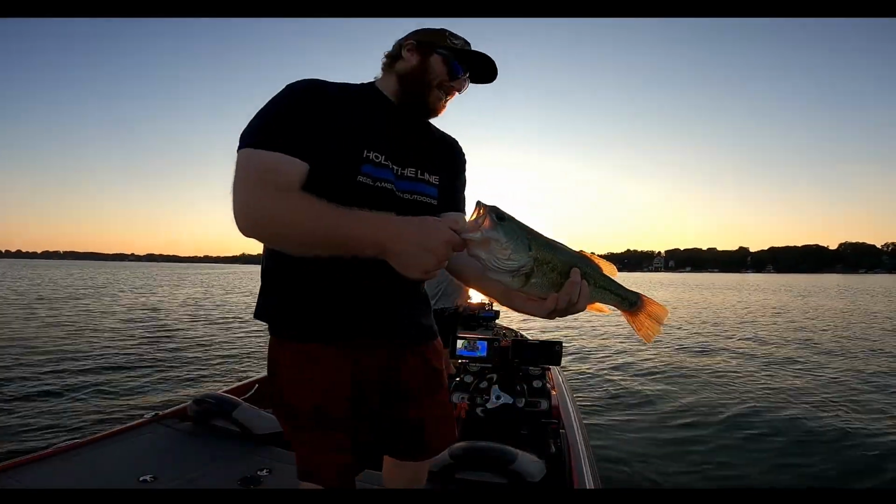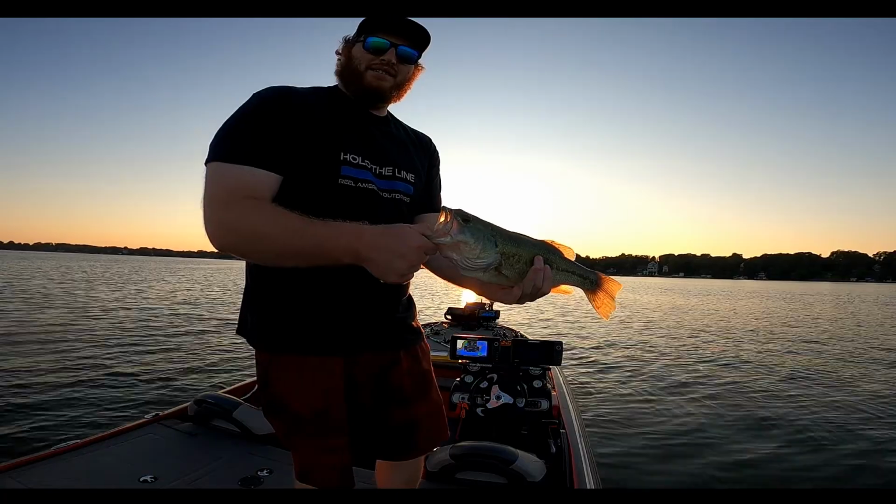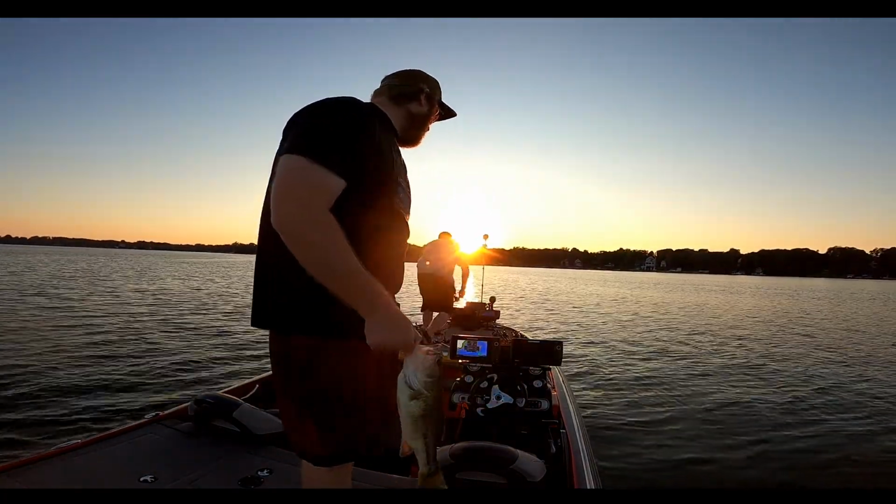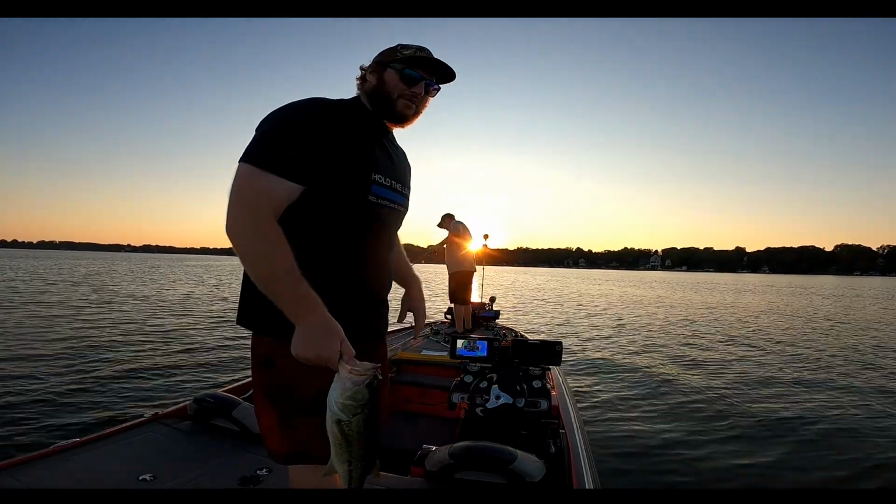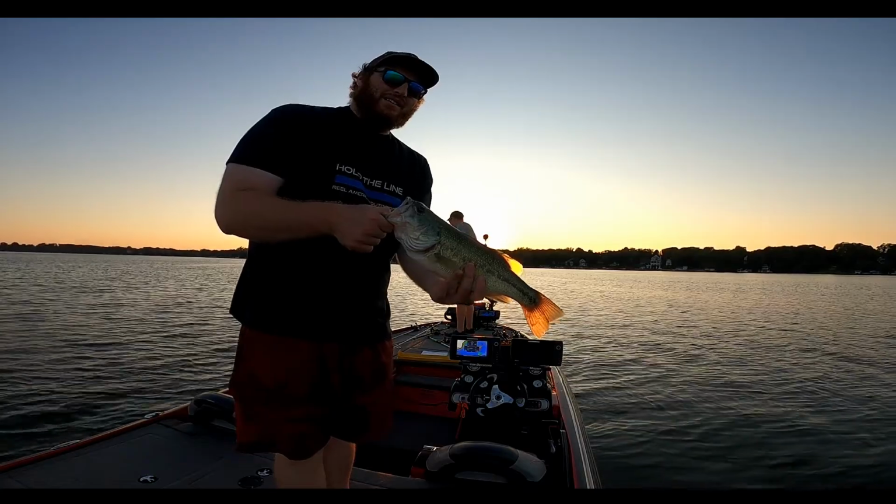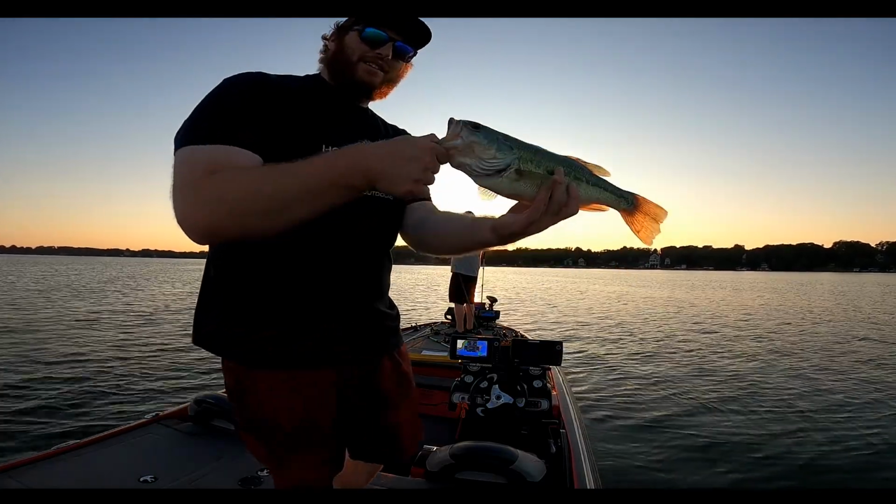16 1/4, feisty guy, drop shot, Z2. You know, using braid to that fluorocarbon leader is key. Use the braid for the strength, fluorocarbon for the little finesse and the stealth. VMC, the spin and drop shot hooks, size 1, can't beat it.